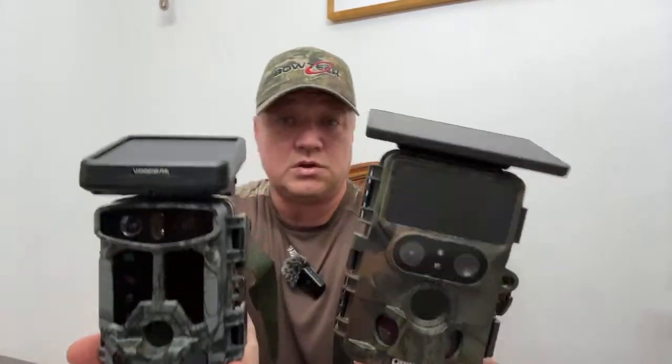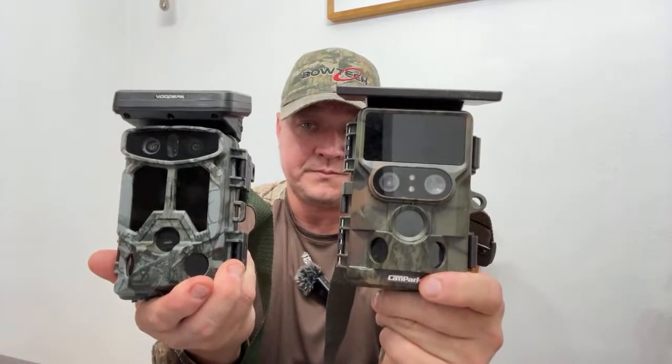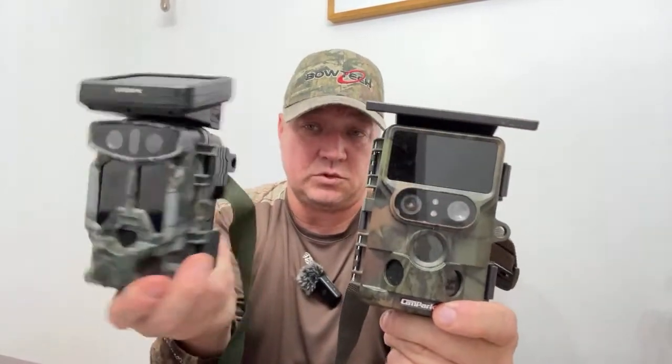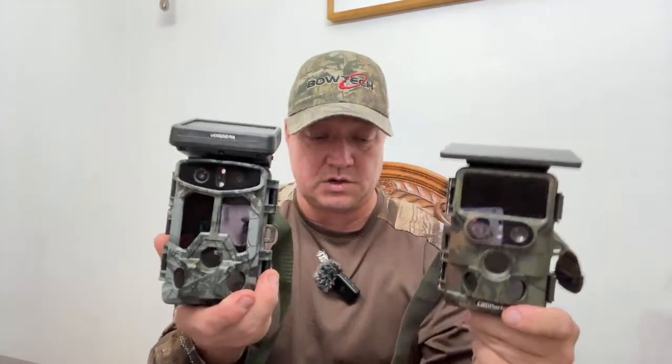So that's the two. Now look at the difference in the solar panels. They both have solar panels on them. Now the one that I'm getting, I think, looks more like this. It's the VooPeak. But those two are the cameras right there, guys. I recommend you go over.